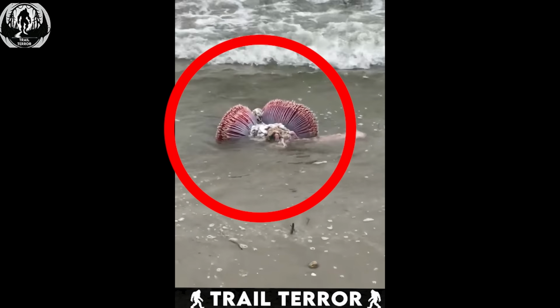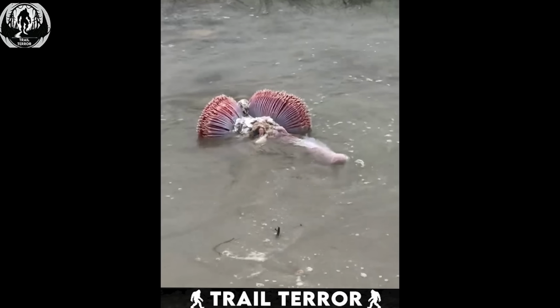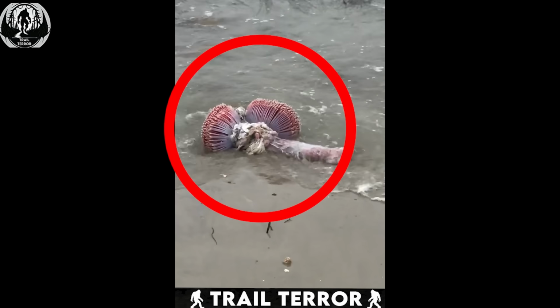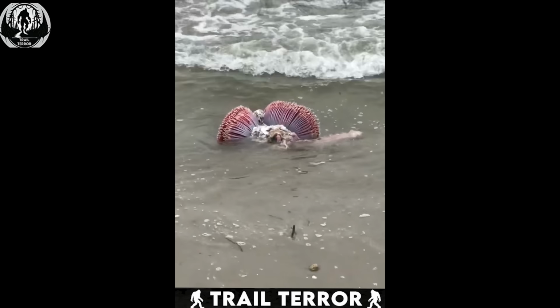This creature defies conventional classification. Its features are so alien that discerning its mouth or fins becomes a challenge. Even the onlookers at the beach were confused, wary of touching it lest it prove poisonous. Despite extensive research, the details of this creature remain elusive.